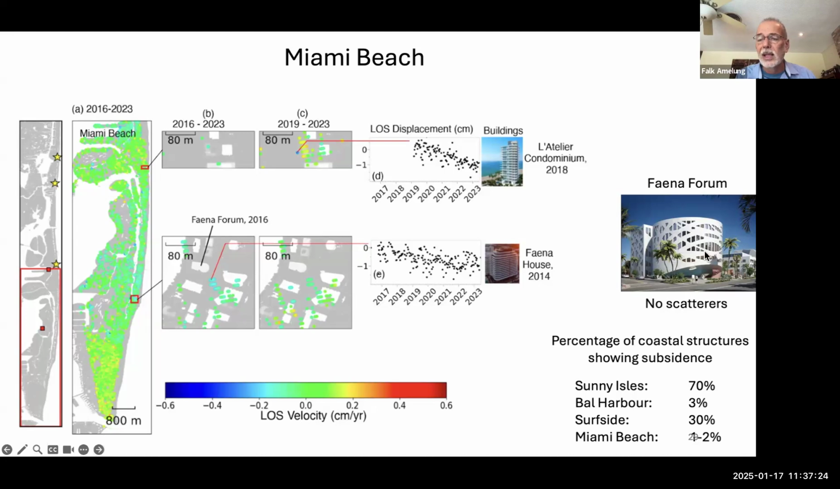The Fisher Forum is another structure which was recently built. There we have no scatterers, and if you look at the shape of this building, this is not really a surprise. There's nothing that acts as persistent scatterers. So to summarize this, in Sunny Isles, we have about 70% of the structures which show subsidence. In Bal Harbour, just 3%. In Surfside, about 20%. And in Miami Beach, just 1 to 2%. And always between 2 and 8